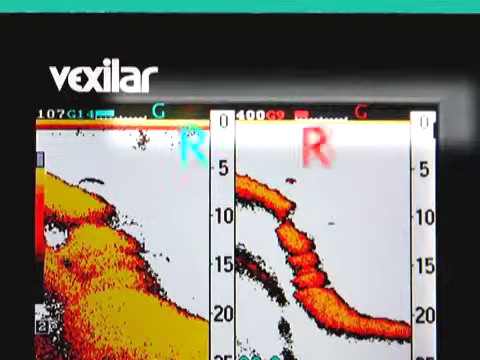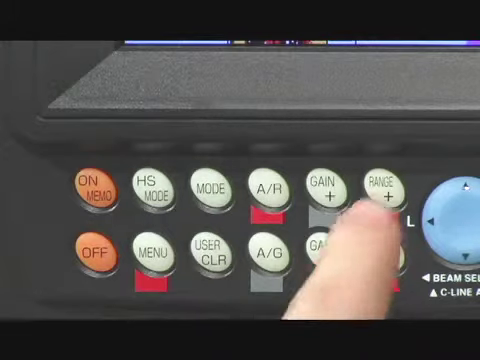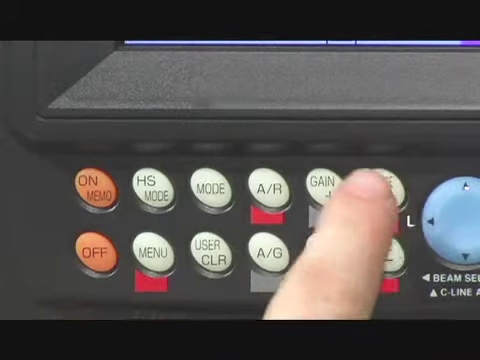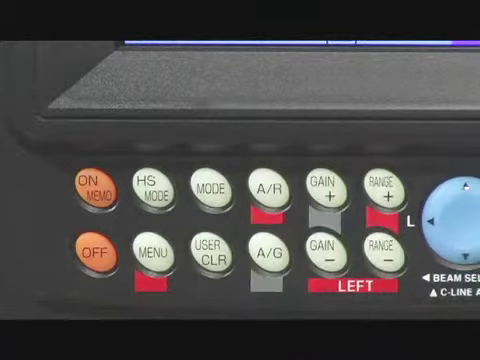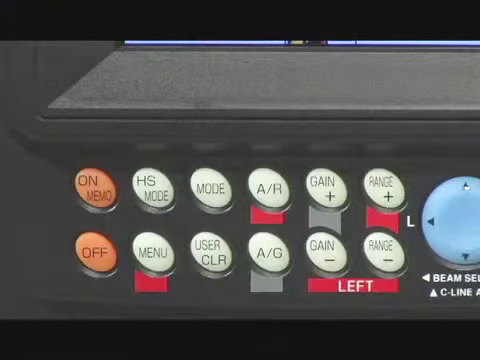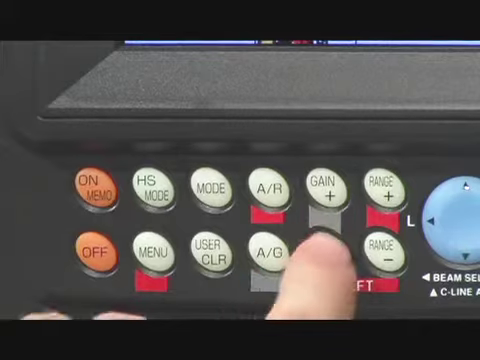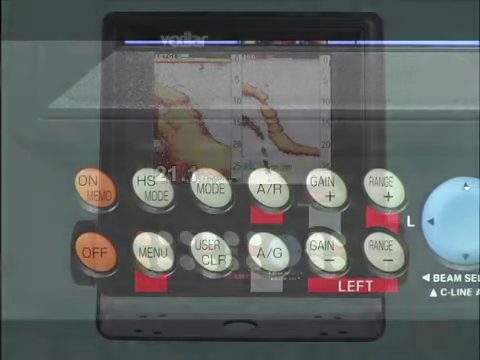Remember to look for the R at the top of each screen to show auto is on. If auto is not on, you will manually need to adjust the range to keep the bottom in view. Remember to look for the G at the top of each screen to show auto is on. If auto is not on, you will manually need to adjust the gain to achieve the signal level you want.